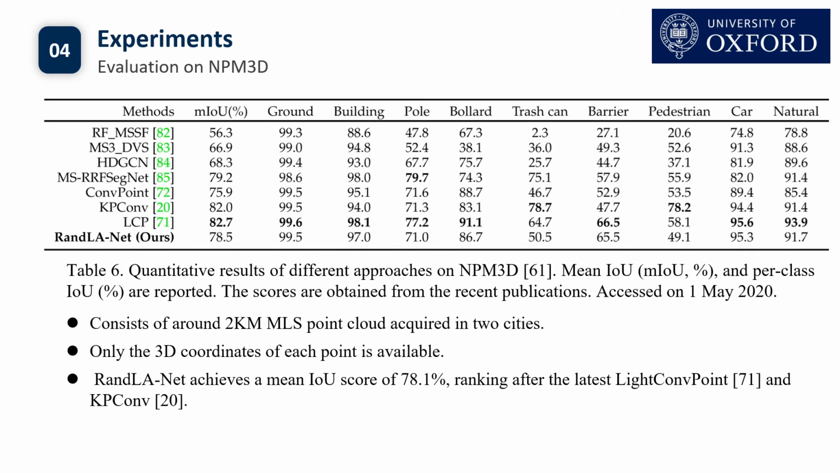We finally show the results achieved by our RandLA-Net on the NPM 3D benchmark. In this dataset, only the 3D coordinates of each point are available. Due to the relatively lower scores of 2 minority classes, Trash Can and Pedestrian, our RandLA-Net achieves a mean IOU score of 78.1%, ranking after the latest LightConvPoint and KPConv. Primarily, the point features of Trash Can and Pedestrian are very likely to be randomly dropped in our RandLA-Net because the two categories only have an extremely small number of points.